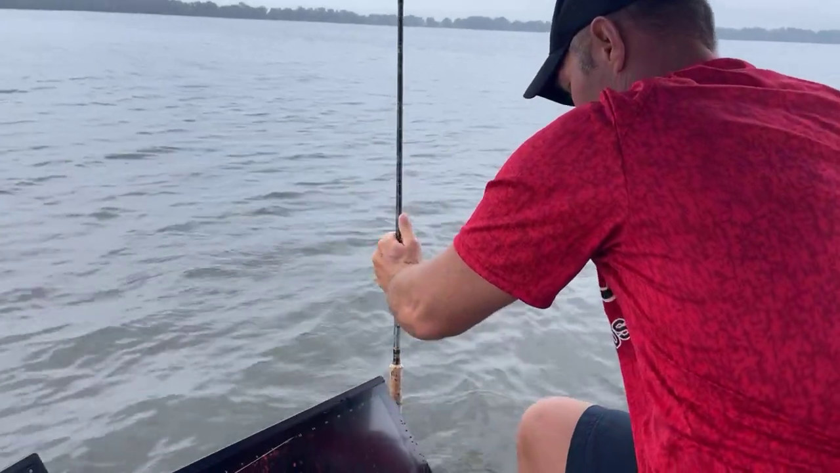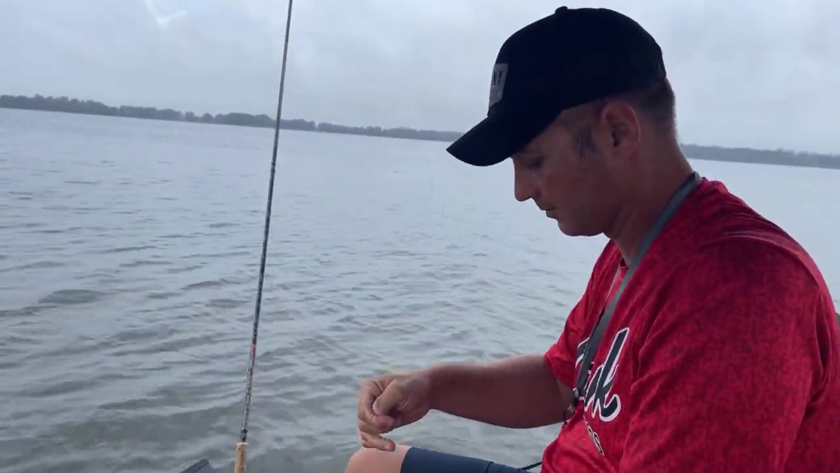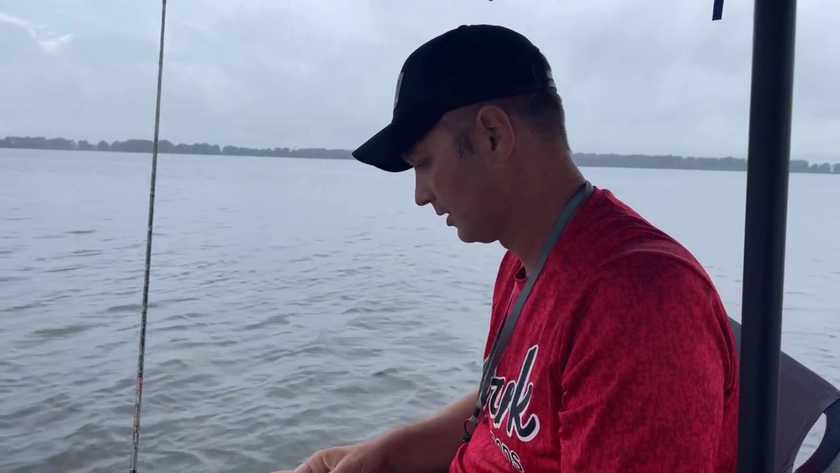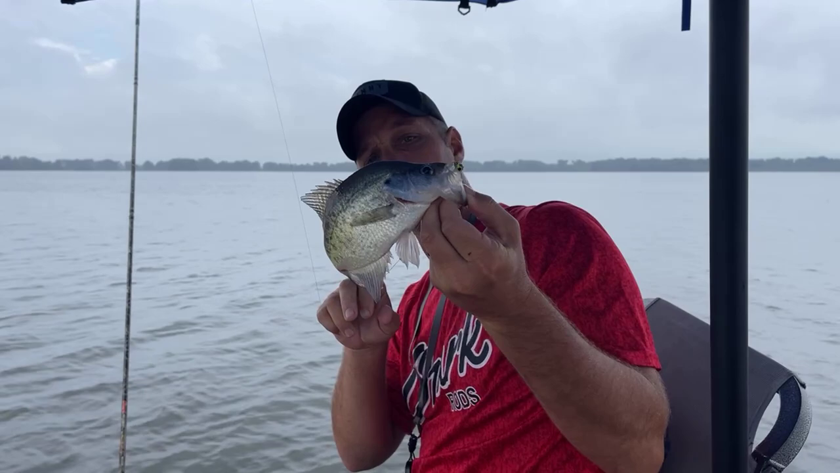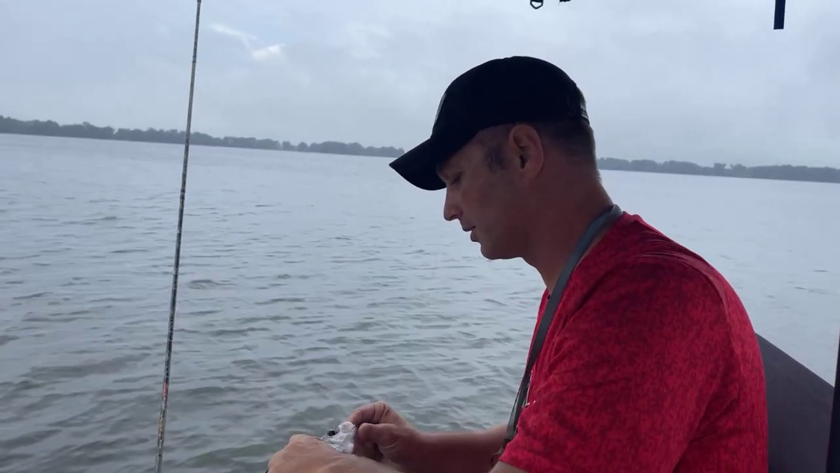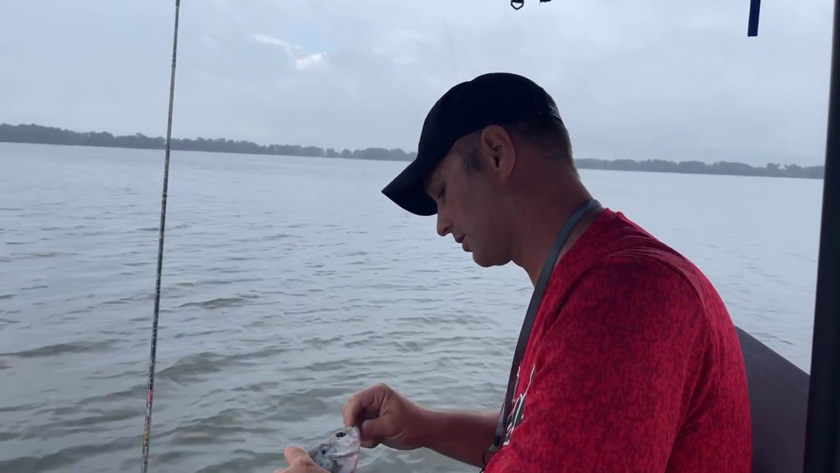Yes, sir. Straight plastics this morning. We brought some minnows with us because it's raining and a little bit overcast, and sometimes they get real finicky. So we did bring some minnows as a backup. And as you can see, that's what, 7, 8 fish this morning? Is that about right in the last 28 minutes? Yeah. We had to wait till the wind got right for us to be able to come up in here and catch some of these fish.